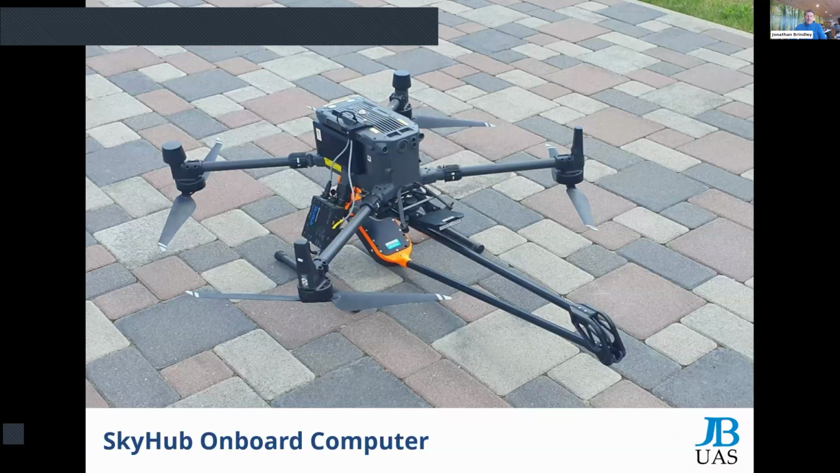So I want to say a little bit about the SkyHub onboard computer. What I talked about was that it's the brains of the operation, and it's that little blue box there you can see with the SkyHub written on it, remarkably.